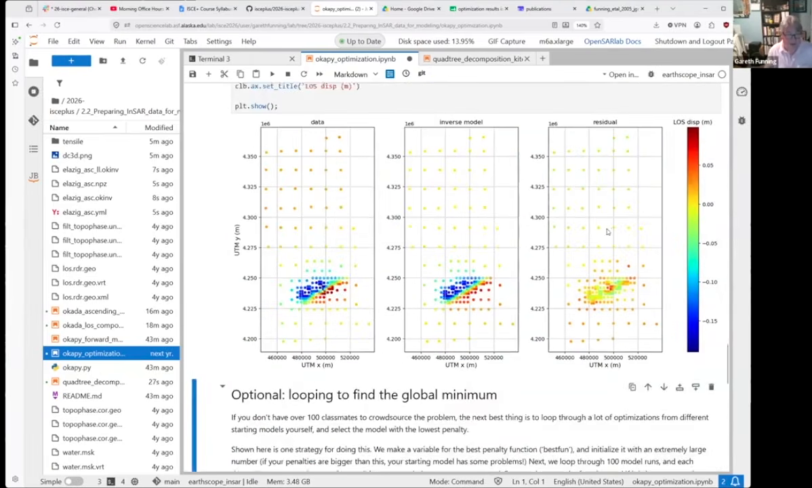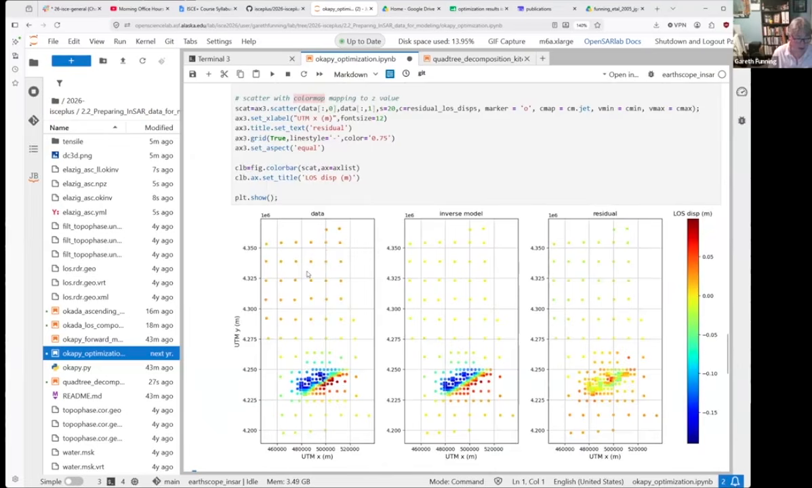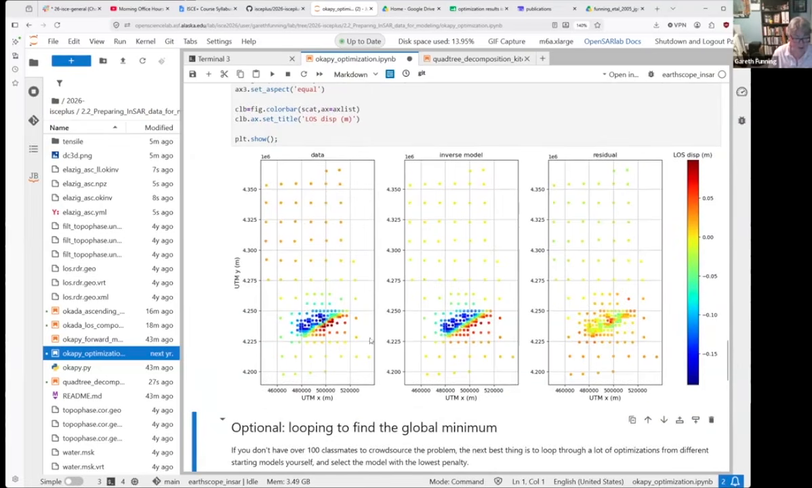This evaluates the model with the parameters that I gave it. It shows you the data, the prediction from the model, and then the residual, which is the difference between the two. And looking at this, it's not too bad. It fits the data quite well. It doesn't quite capture all the features. There seem to be 2 lobes of deformation, and this fault model is only going to give you 1. So we're only using 1 fault, but it's not too bad.